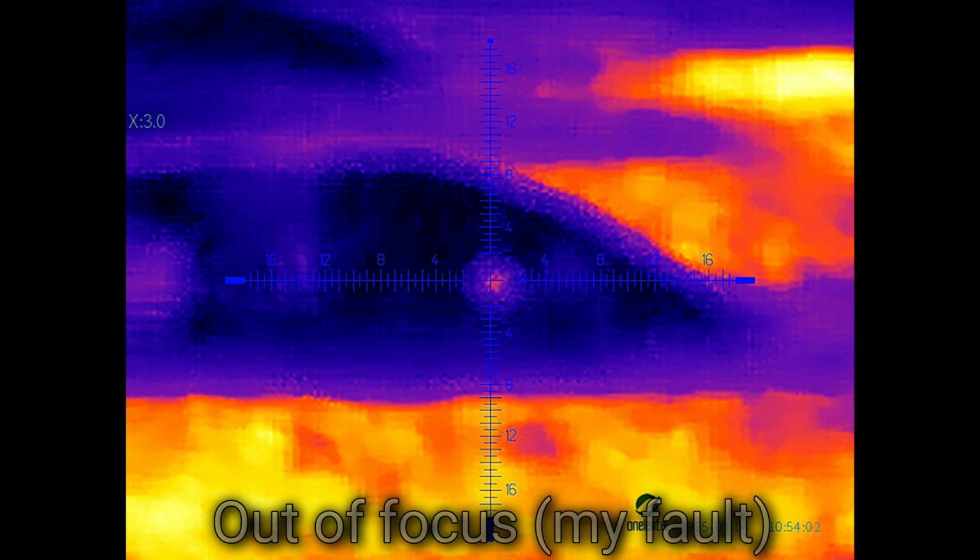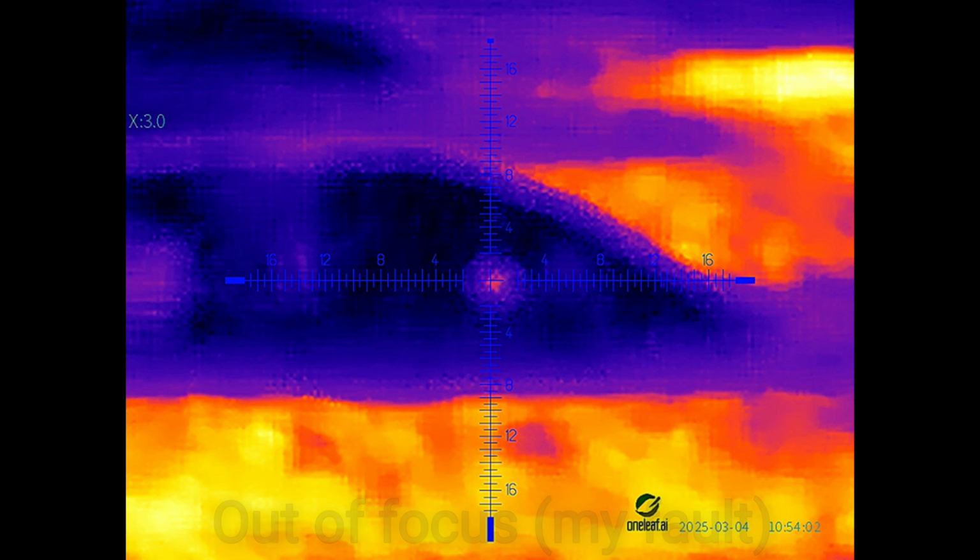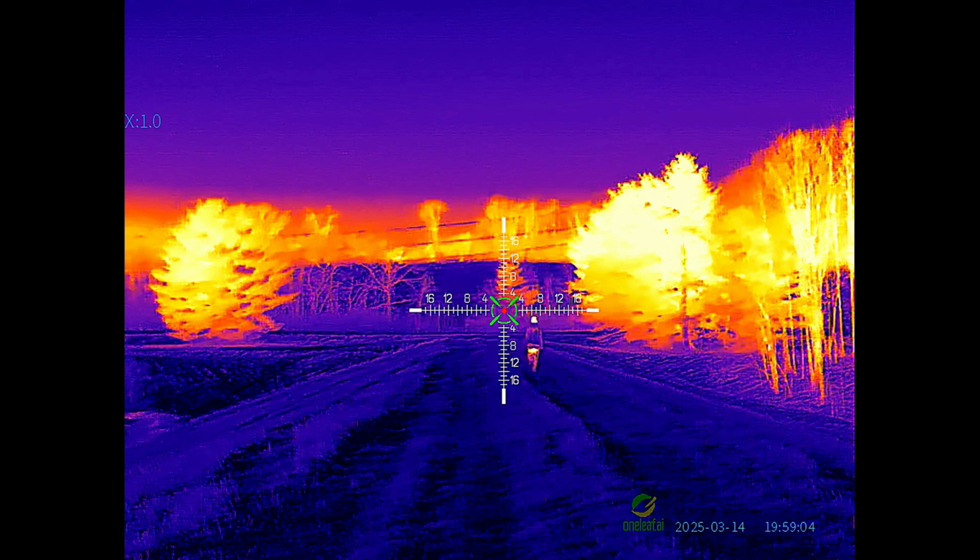Again, this is during the day and out of focus because I could not figure out how to focus it. Again, the front is an adjustable objective. You just simply twist the front to focus it. I just didn't figure that out this day. And here's a prime example. So here's a nice, clean, crisp image from at night in focus. So you can see a massive difference there.